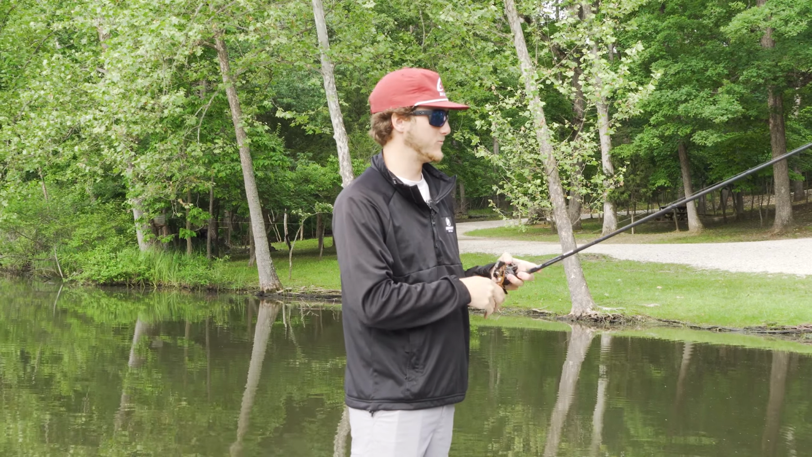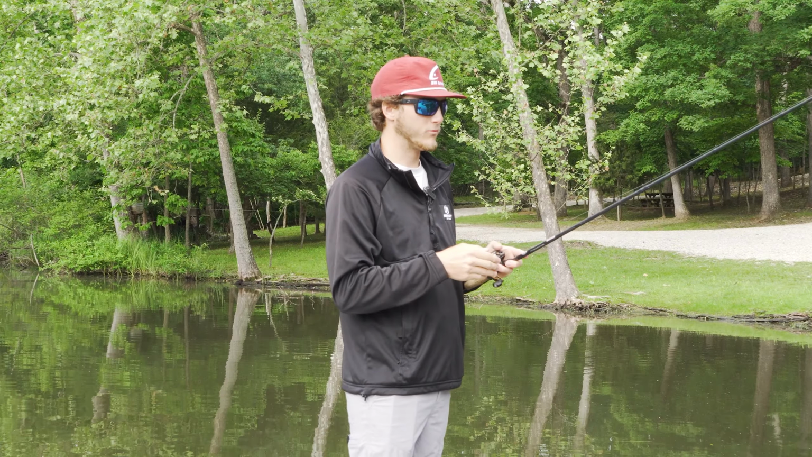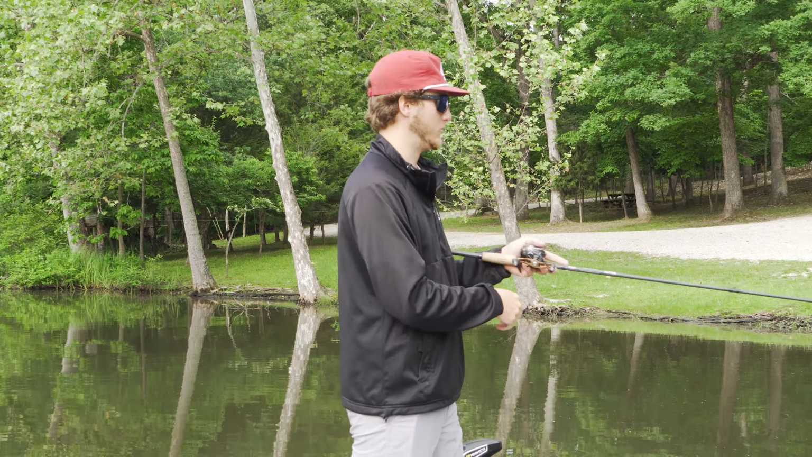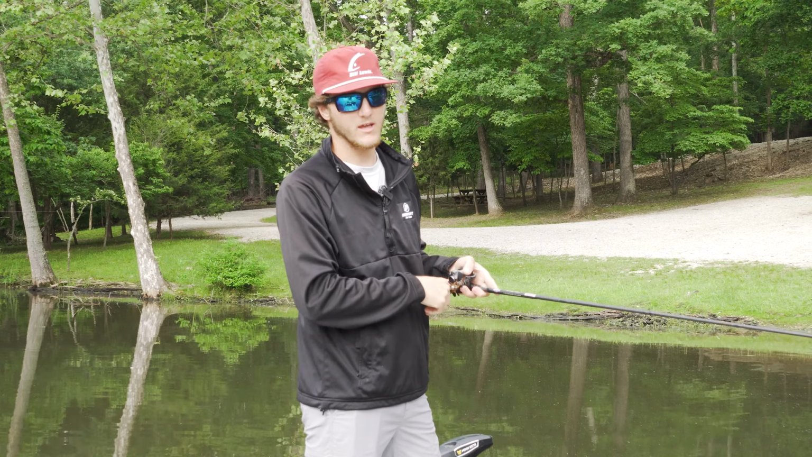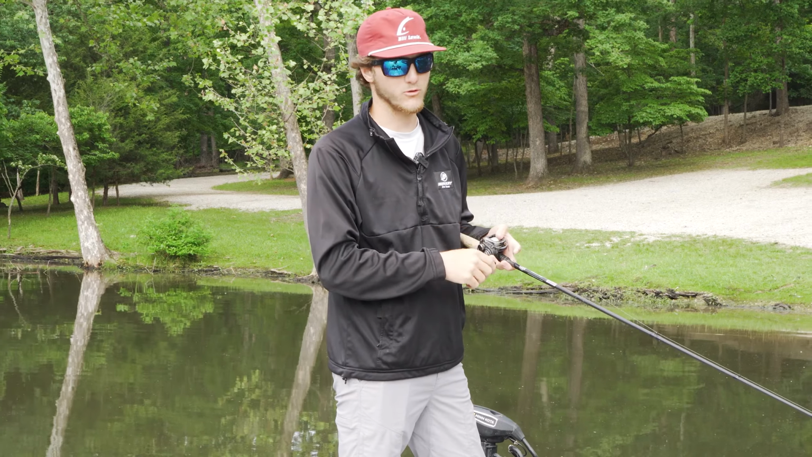So it's after the bass spawn. We're kind of getting into the early summer bite. And one really good way that I like to target fish, other than going out on those main lake fish, something that you like to do to get away from the boat traffic and get away from everybody, is get back here in these creeks and target like the bluegill or the brim spawn.